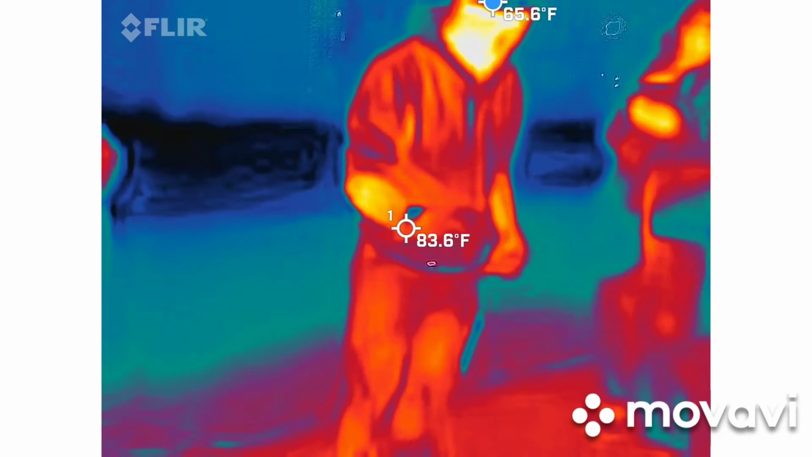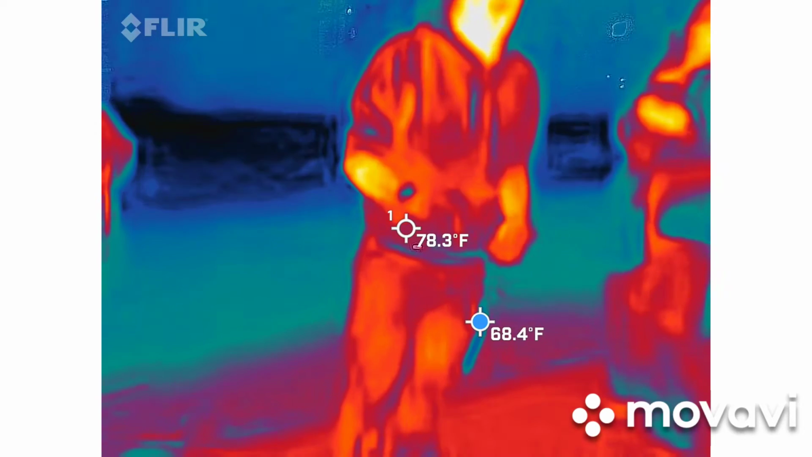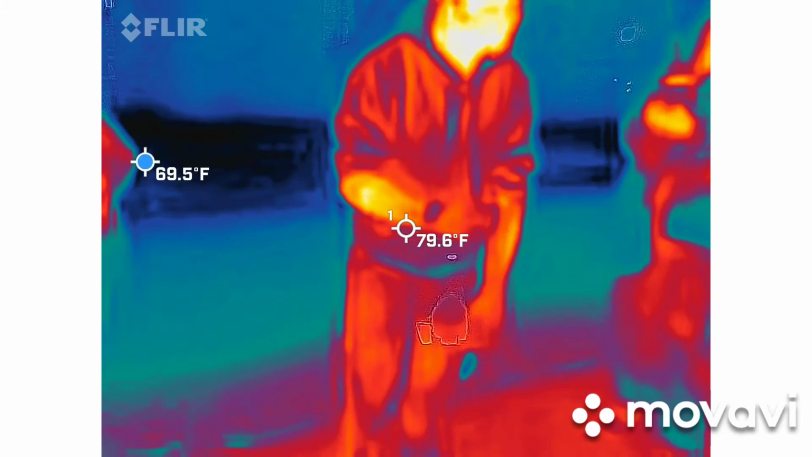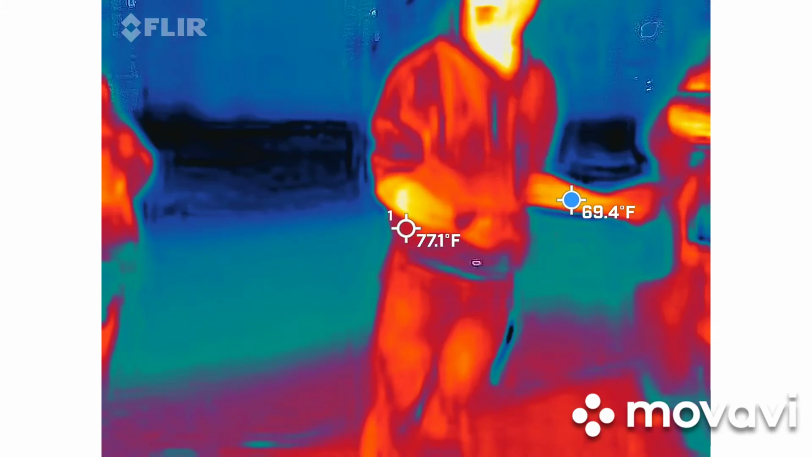Alright, so why are we using lasers? Because you cannot see the lasers from the pen to the ground until something passes through it. So we're literally going to be looking for that on the camera as we go through the evening.